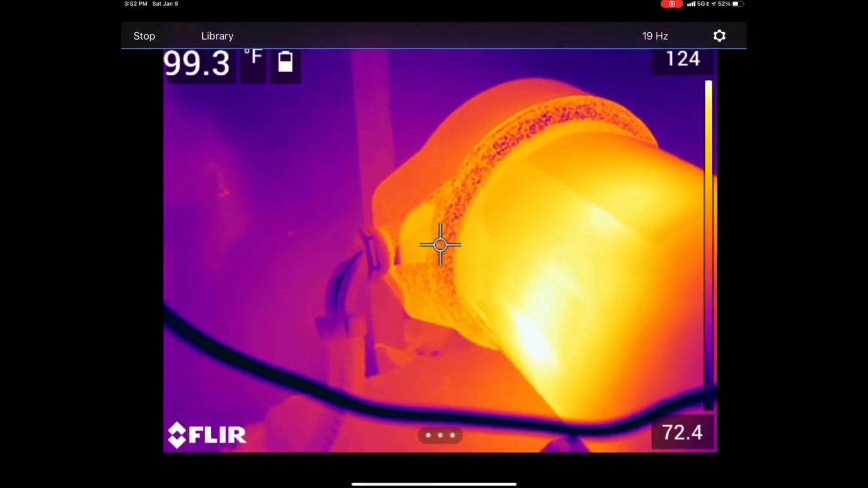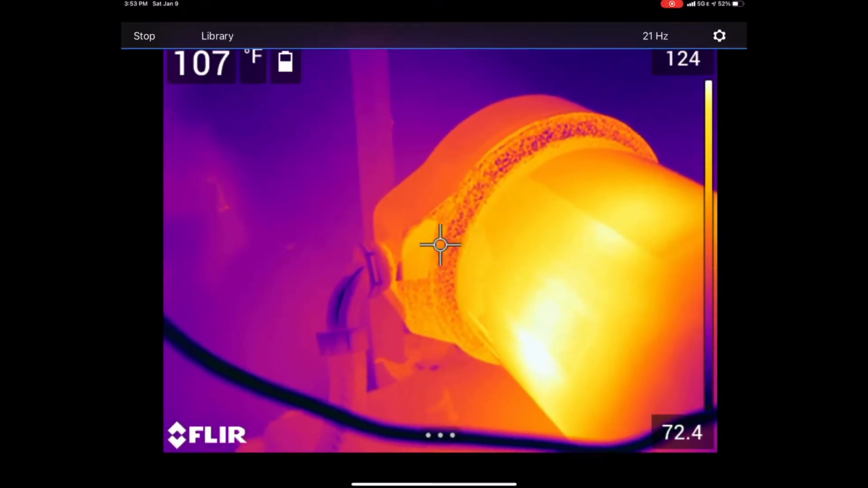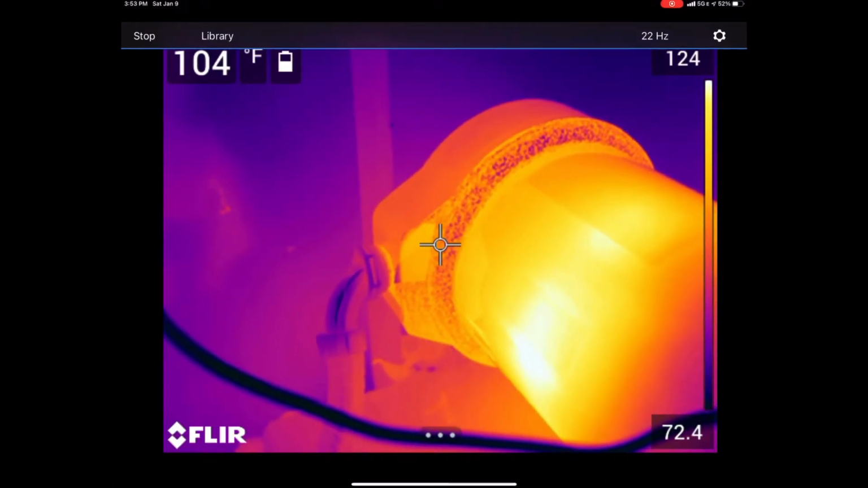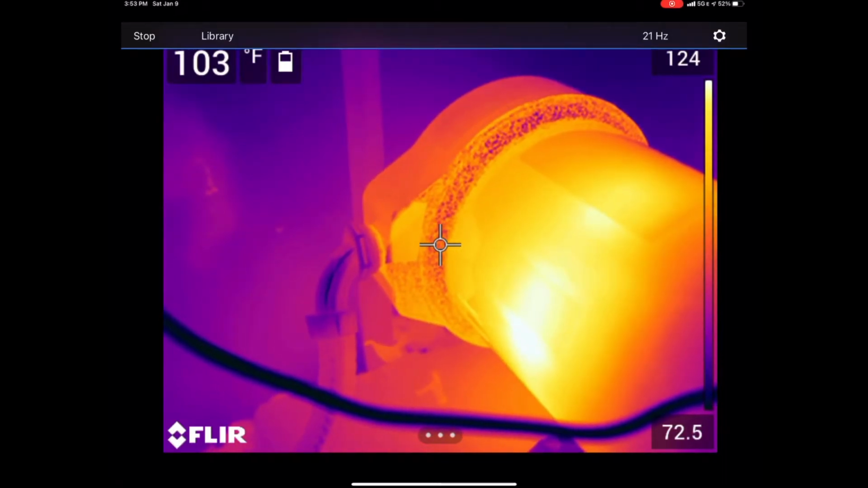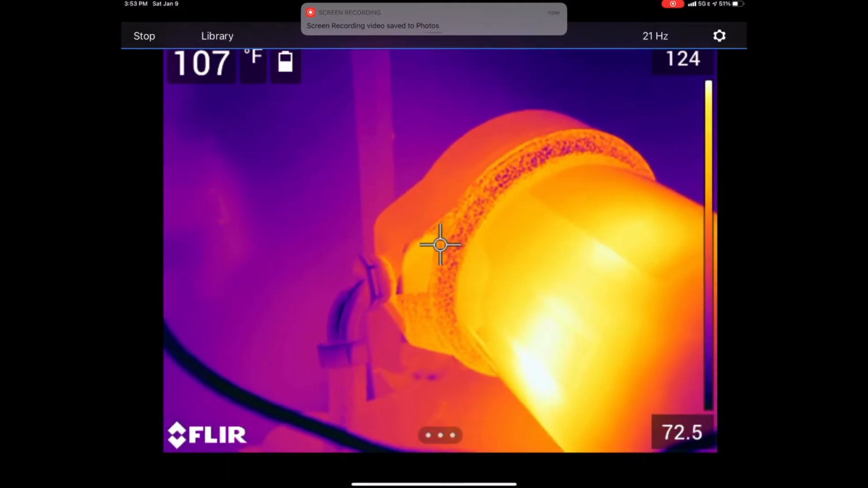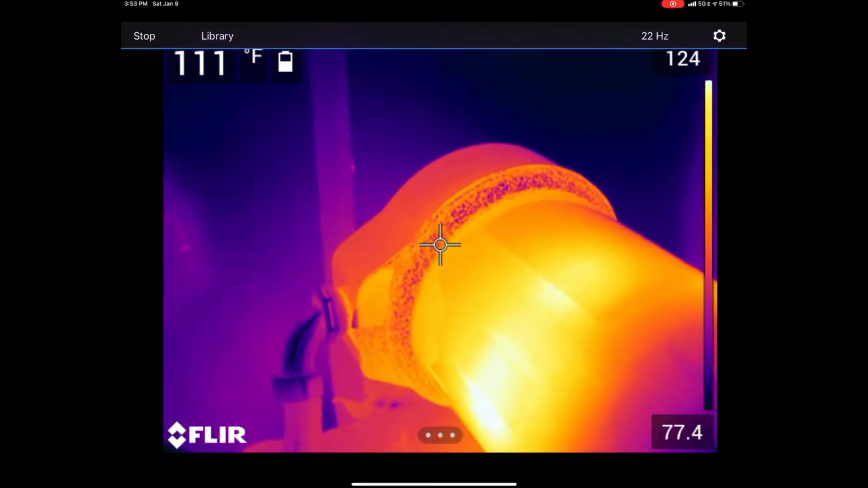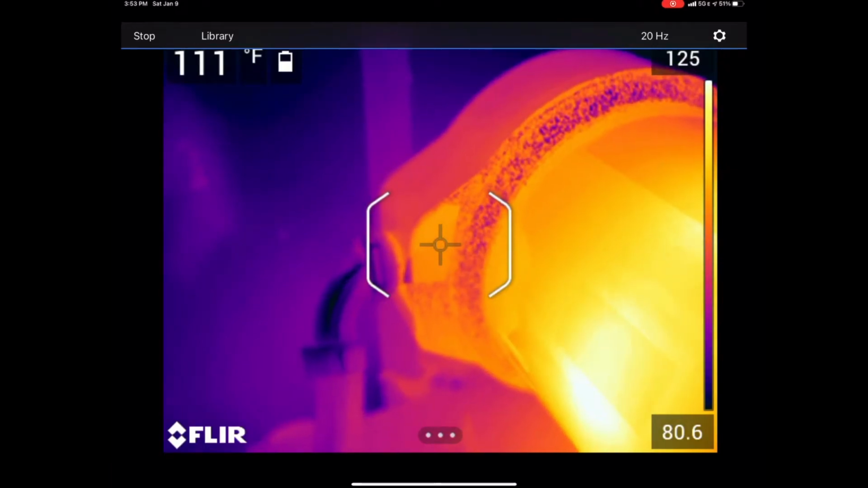Alright, so for the next part of this video, we want to go ahead and capture a photo here, which we're then going to go ahead and edit in a program by the name of FLIR Tools, which will allow us to modify a number of factors on there, change everything from emissivity to distance of the object to the atmospheric temperature, etc., etc. So let's go ahead and grab a photo here.